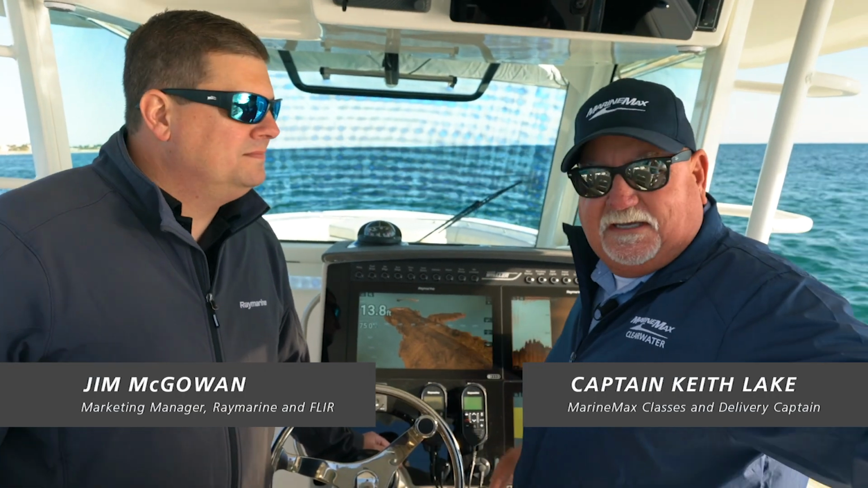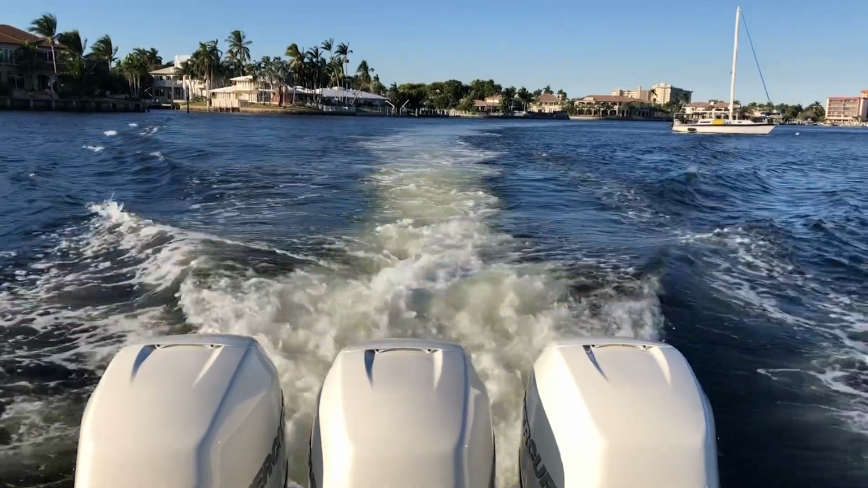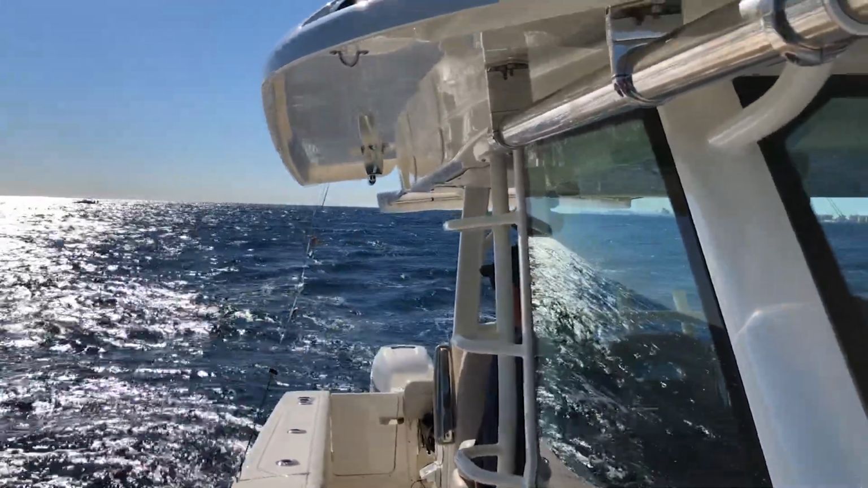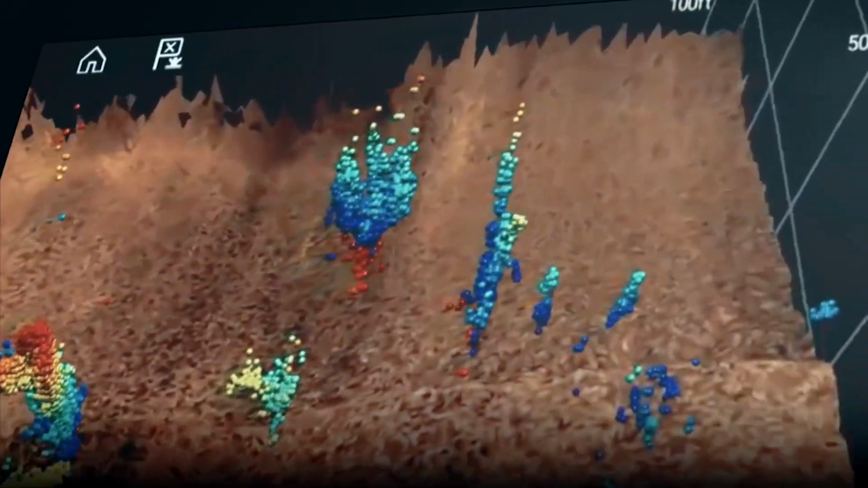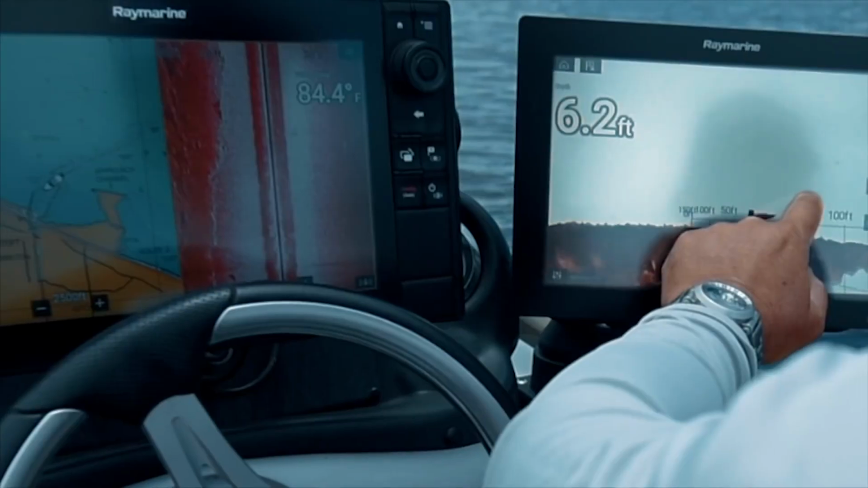We're here today once again with Jim McGowan from Raymarine. We're out here off the beach, Fort Lauderdale, Pompano area. Got a little breeze blowing. We're tucked up on the beach and we're going to be looking at this RealVision 3D sonar from Raymarine. Jim, can you walk us through this and show us what we're looking at?